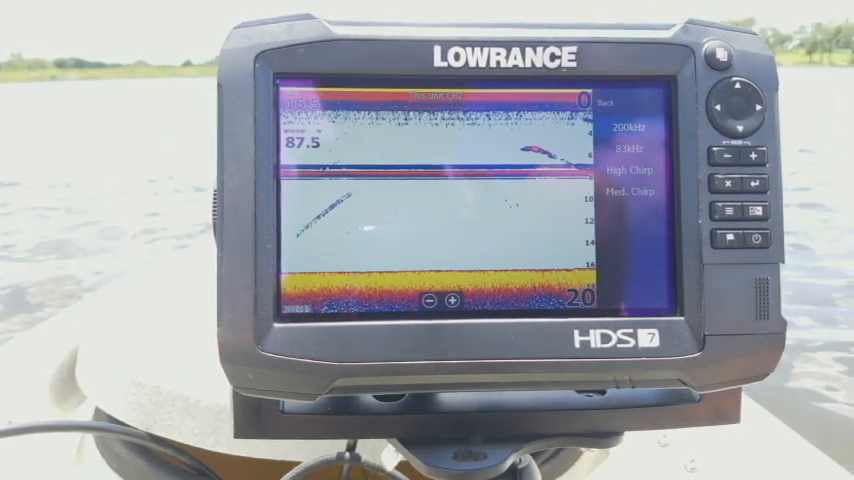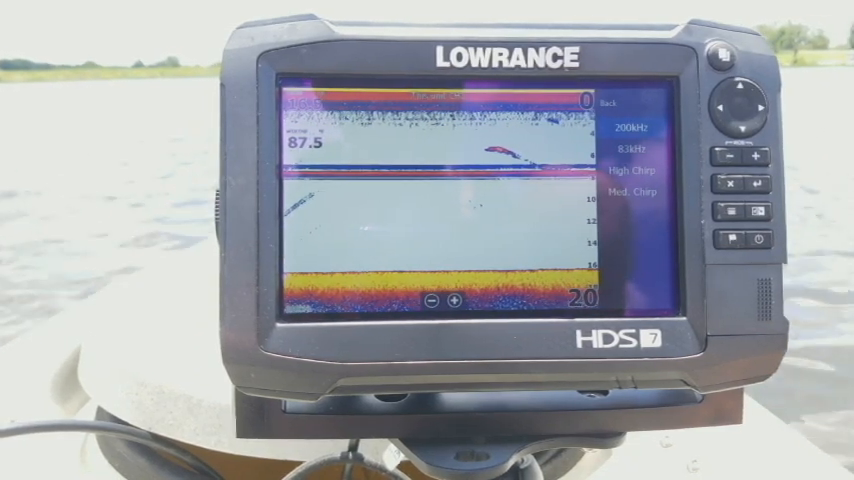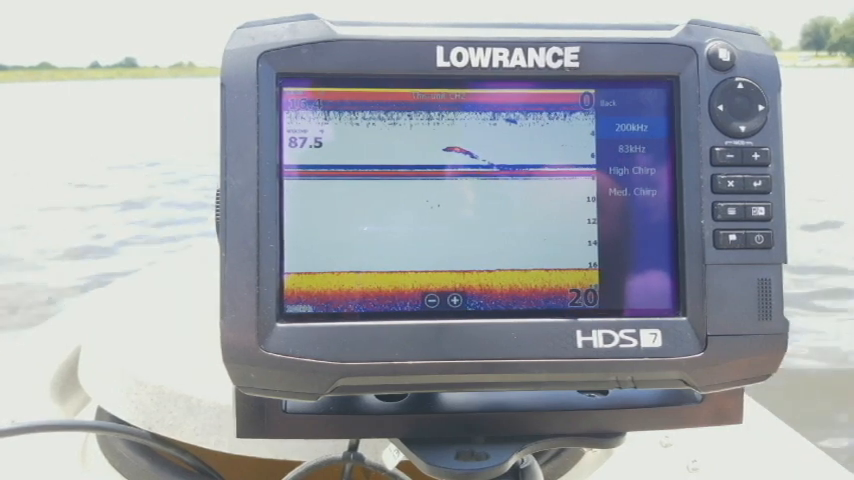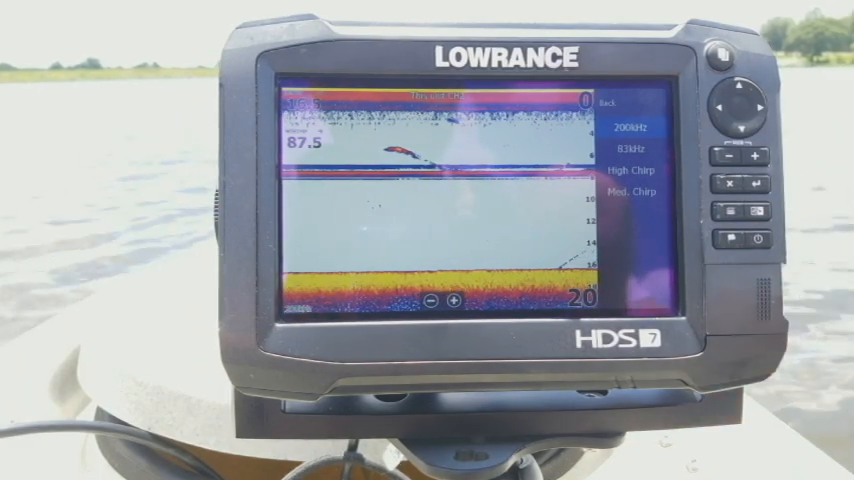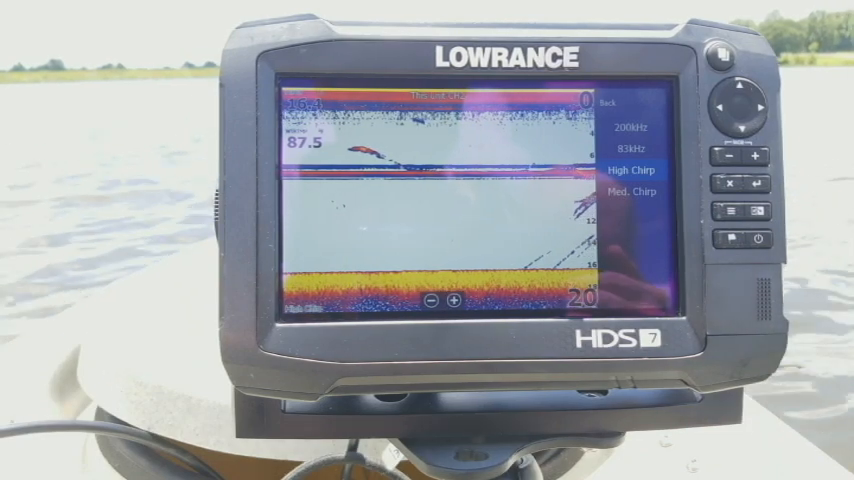Now I am running the active imaging 3-in-1 transducer on here. So because of that, I'm only going to have the 83 and 200 in medium and high. Now the high chirp relates to the 200, my medium chirp relates to the 83. Now what the chirp is, it actually runs a whole range of frequencies.